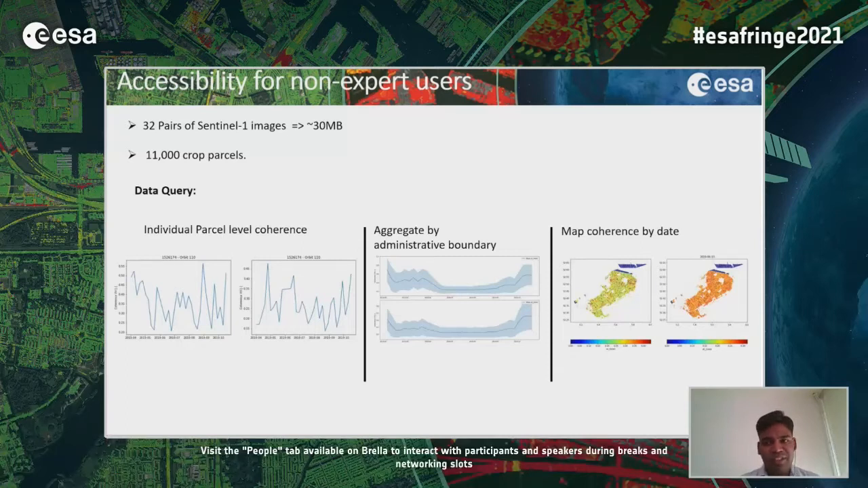The database also gives the VV and VH coherence that is spatially averaged at parcel level, and the standard deviation also, and the static information of the field. So a user can query for an individual parcel, or they can query by aggregating over an administrative boundary of the region, and they can get the map for a particular date.